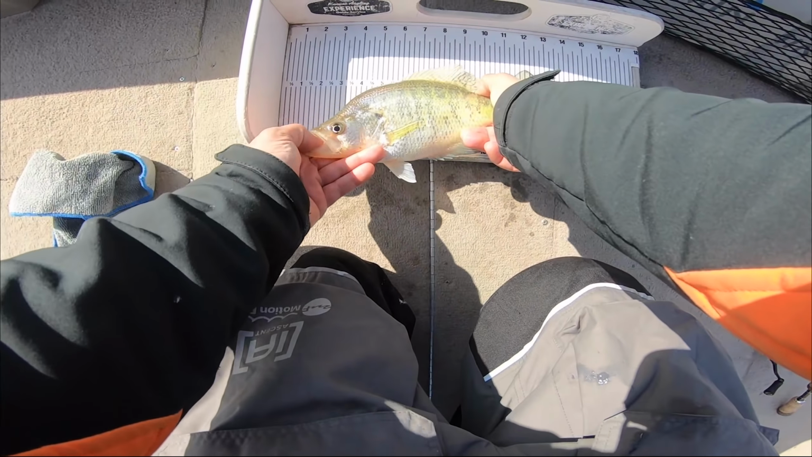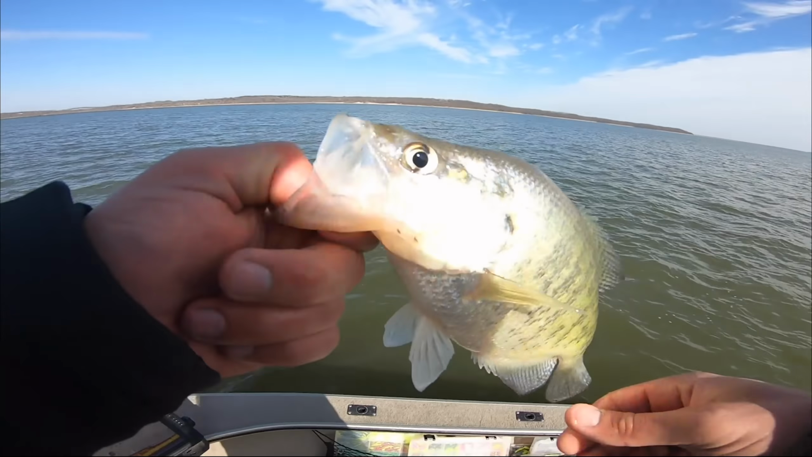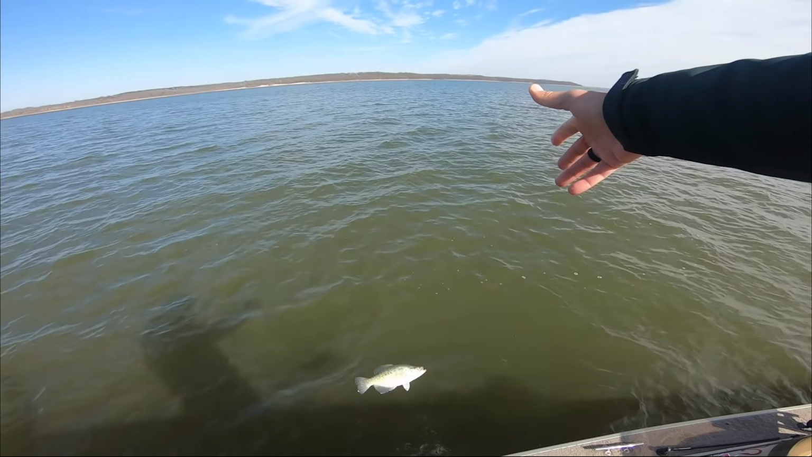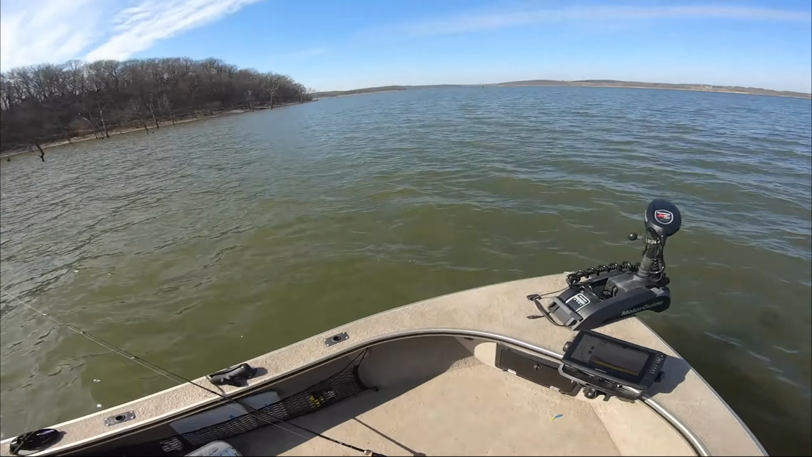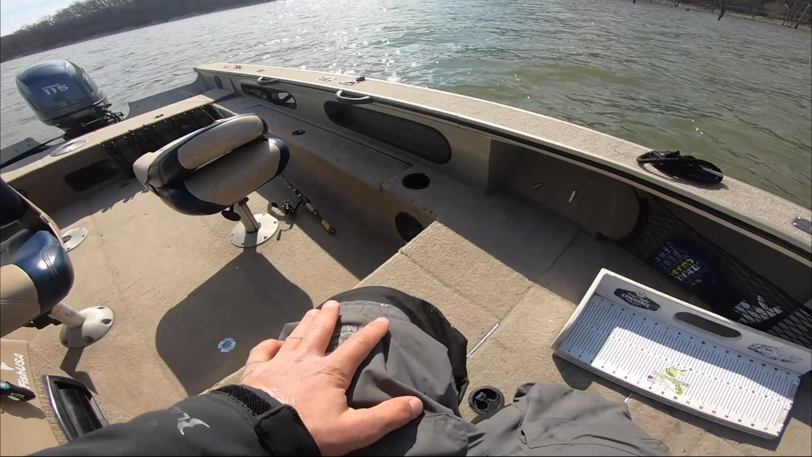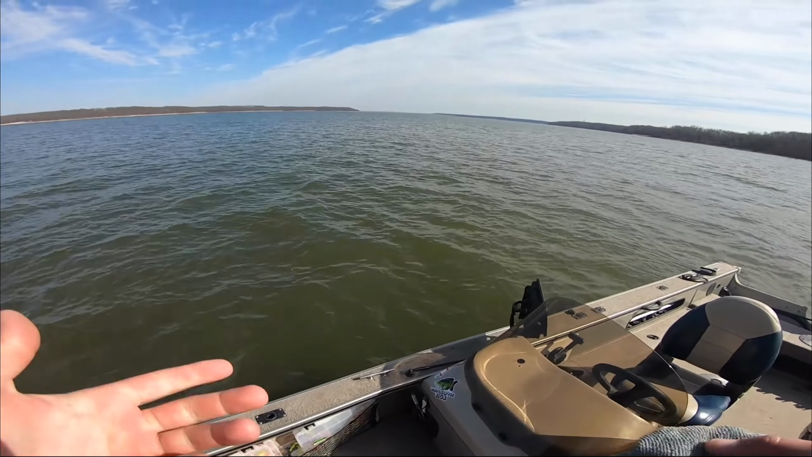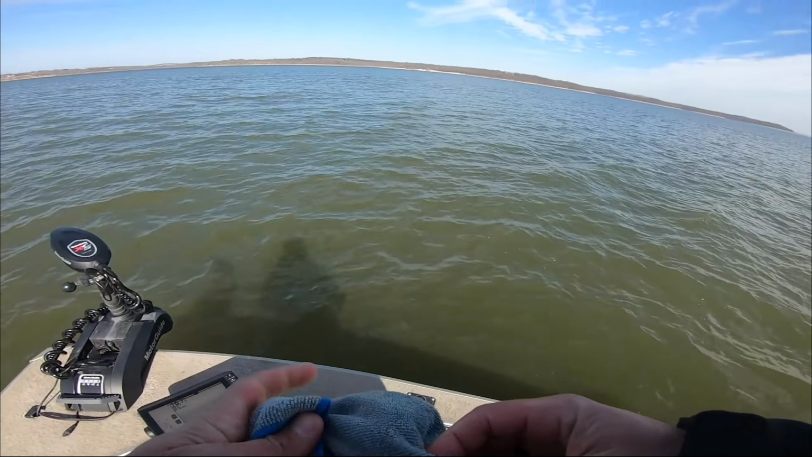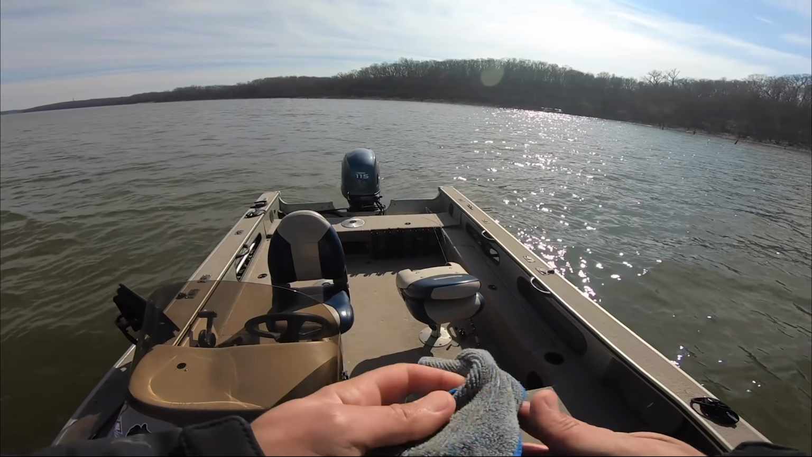So, that being said, we have completed the challenge of catching your limit in under 1 hour with 1 minute to spare. Just over a 12 incher. When you can come out on a beautiful day, sleep in, and catch 20 keepers. I think I threw back probably 2, 3, maybe even 4 that were just over 10, but for the most part, almost everything was over 11. 20 fish.